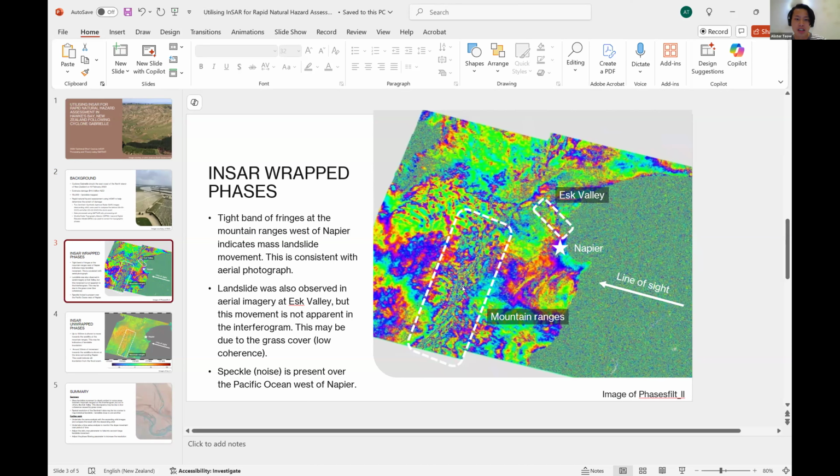What you can see is a bit of tight fringes around the mountain ranges west of Napier, the city, which is consistent with what we see on the aerial photograph. But the valley is a hilly region too, with much more grass cover. It's not clear if there's any damage or not in the InSAR data, which I find quite interesting. So that's the wrapped phase.